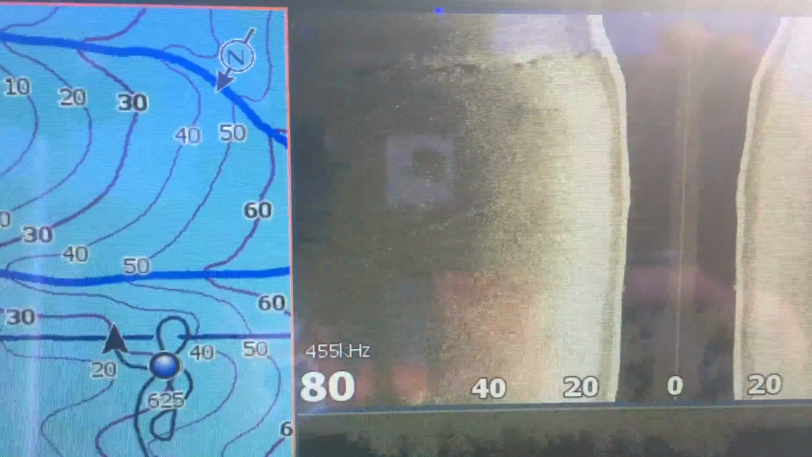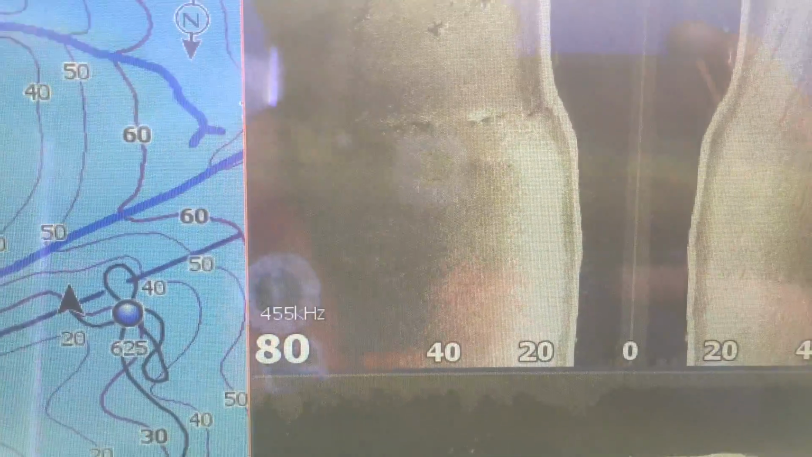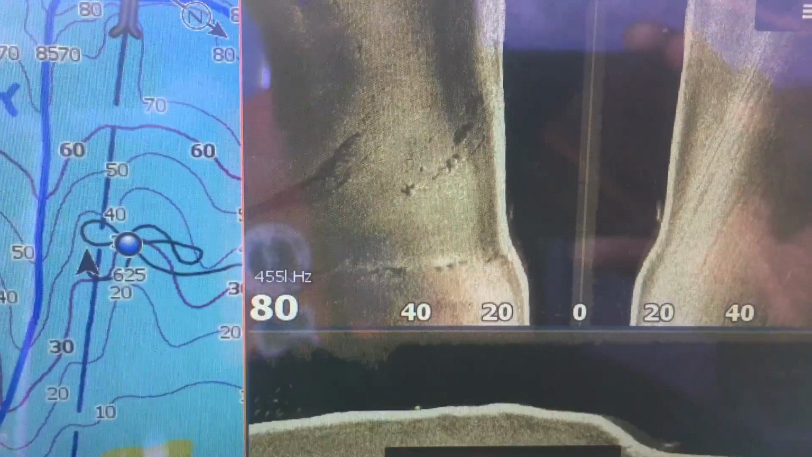Basically what I'm doing is I'm idling over the other end of that same road bed that we started off on right there. You see there's the end of it right there. You can see where the road bed crosses the lake right there. That's the road bed continuing across. It's not quite as defined on this side.